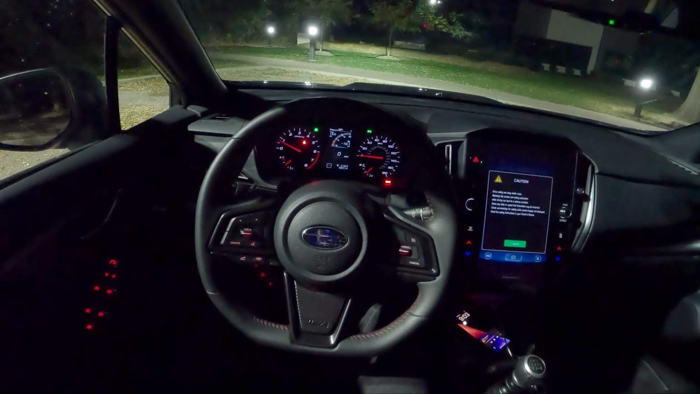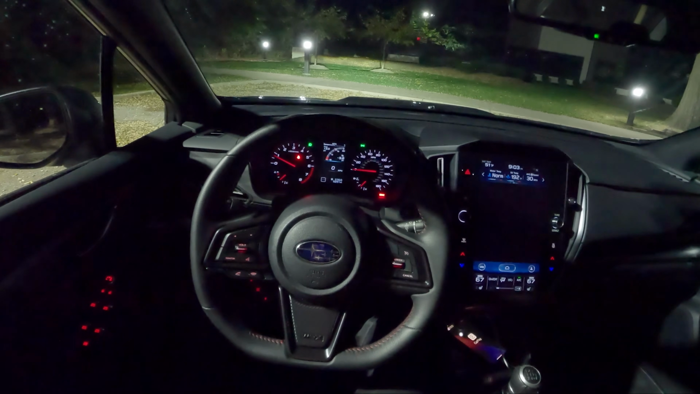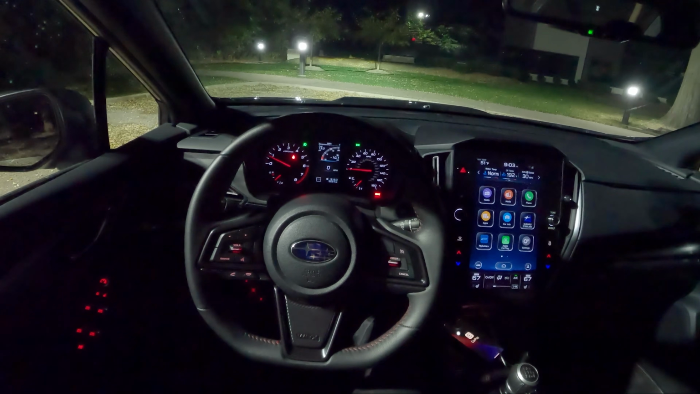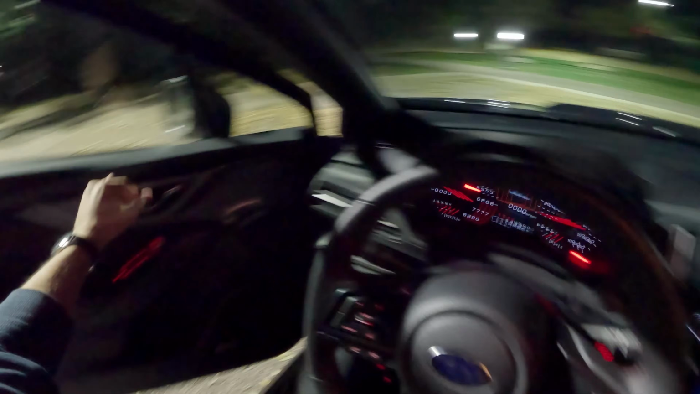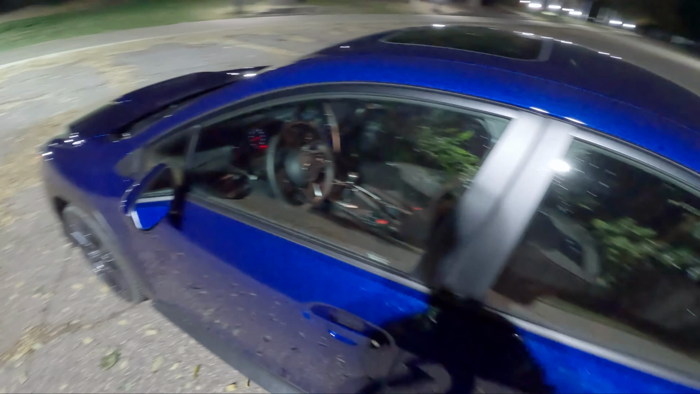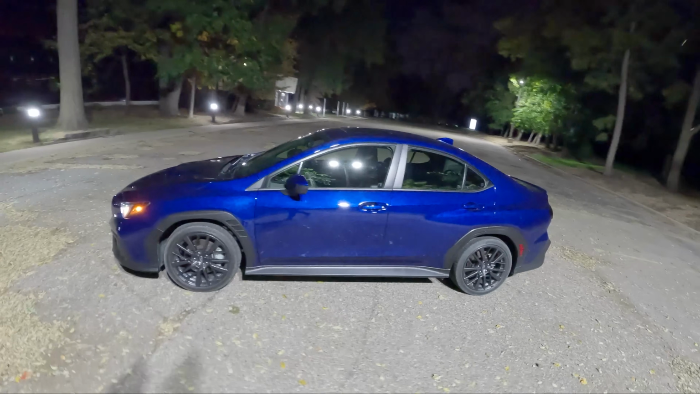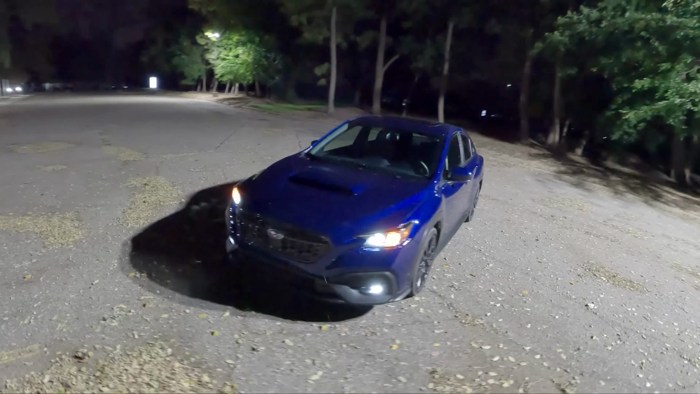Hey guys, we're back in the WRX tonight. I figured this car deserved a night drive. The headlights are pretty impressive, and I've just really enjoyed driving this new 2022 WRX this week. Let's walk you around it real quick, show you what it looks like at night from the outside, and then we'll take this for a quick drive and kind of summarize some thoughts on what this has been like to live with this week. This is a WRX Premium, costs around $32,000, $33,000.